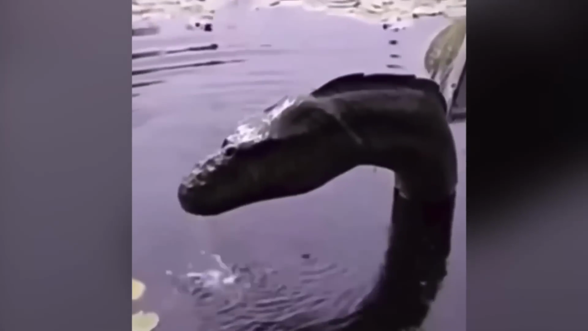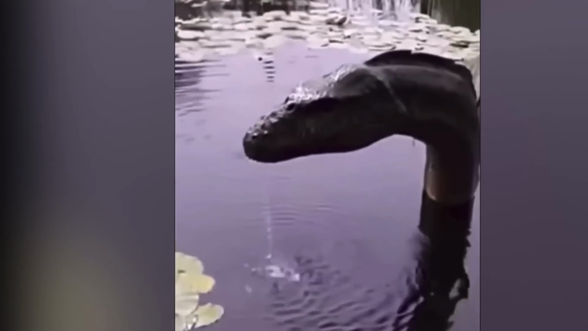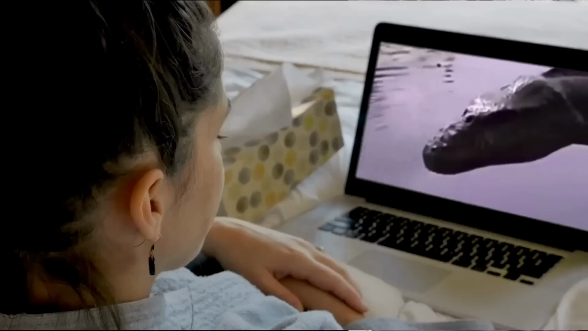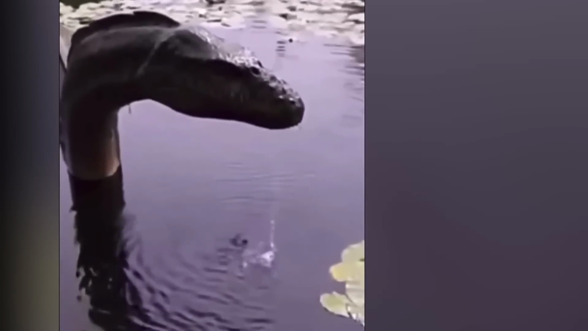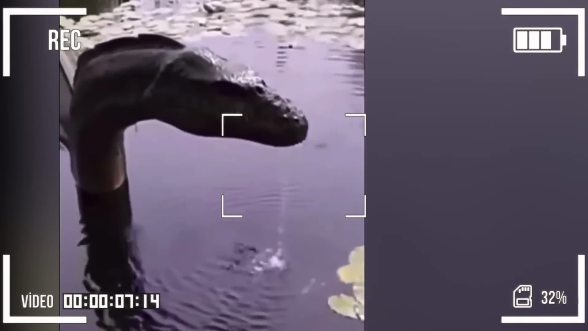A sea dragon. Just the head out of the water, standing straight, not even moving an inch, and water dripping from its mouth. This is a creature which was caught on camera somewhere in China. As soon as the video hit the internet, people started claiming it was a sea dragon. But the question is, is it really? Or is it just a fountain more than half inside the water? Let us know if you know anything about it.